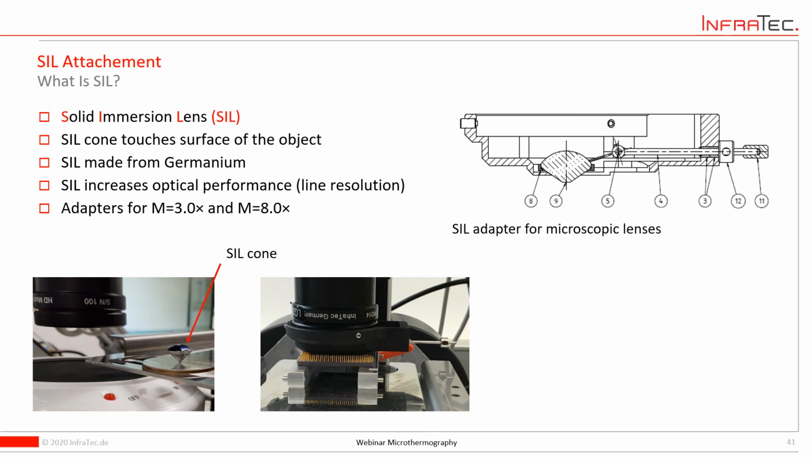But such a SIL cone has to touch the surface of the object, so it's a little bit off the normal approach of a contactless temperature measurement, and also the surface of your object needs to be kind of planar, as the cone needs to touch the object.